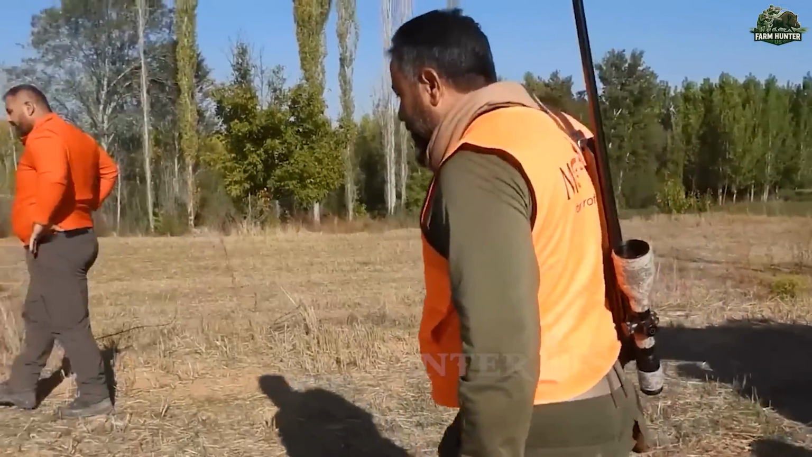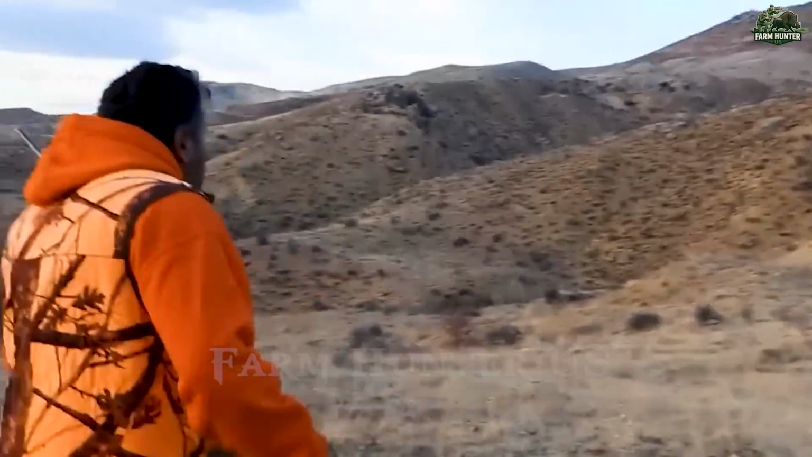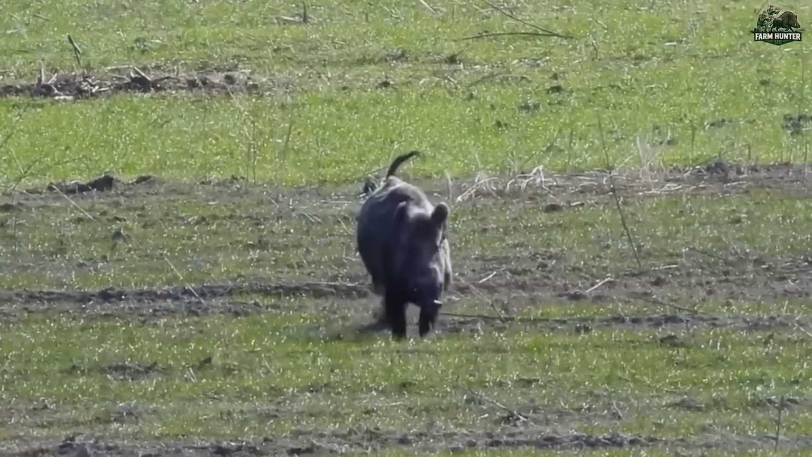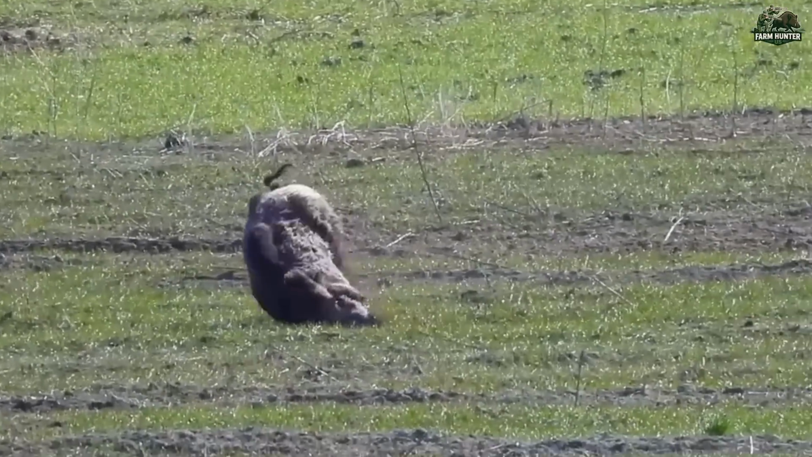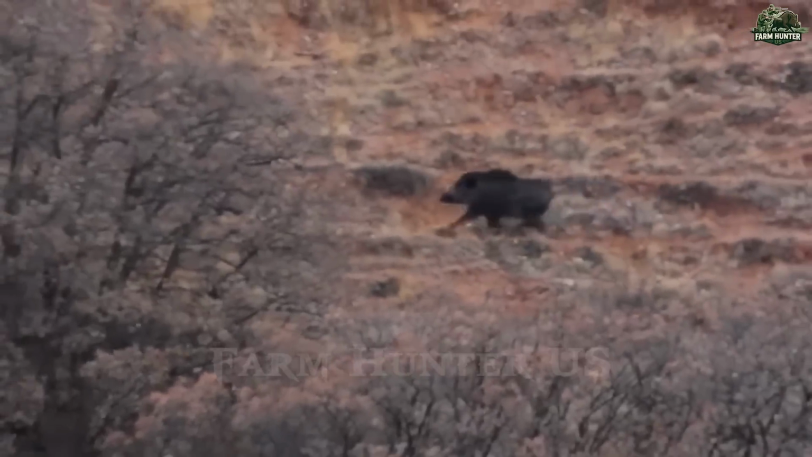As we circled around the hilltop, we spotted a straggler trailing behind a larger group. I took the shot, and the boar dropped instantly. Moments later, another loner emerged, cunning, fast, and hard to hit. It took several rounds to finally bring it down.